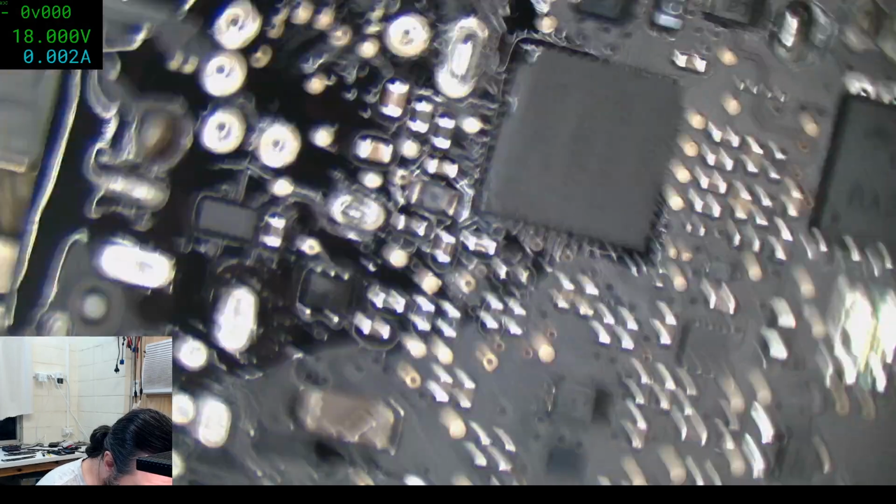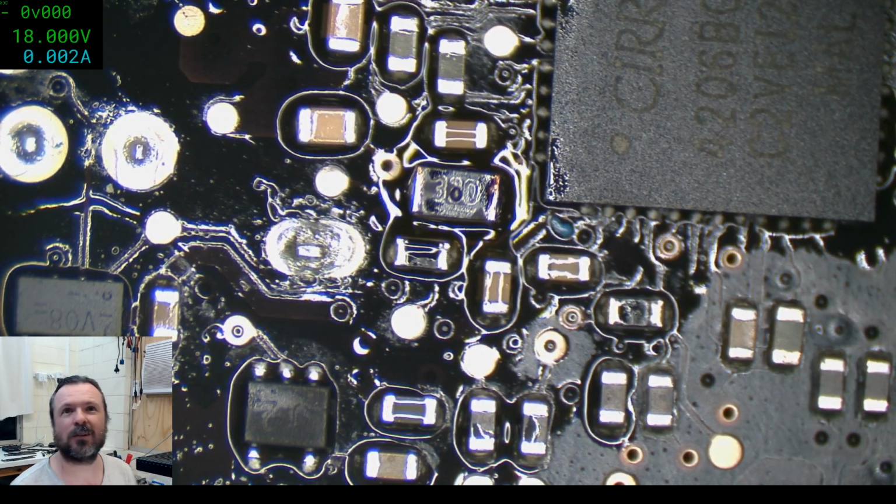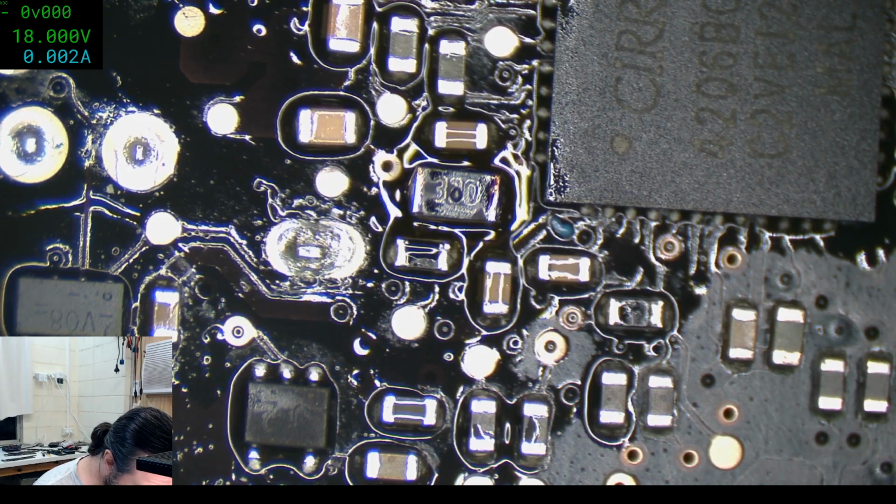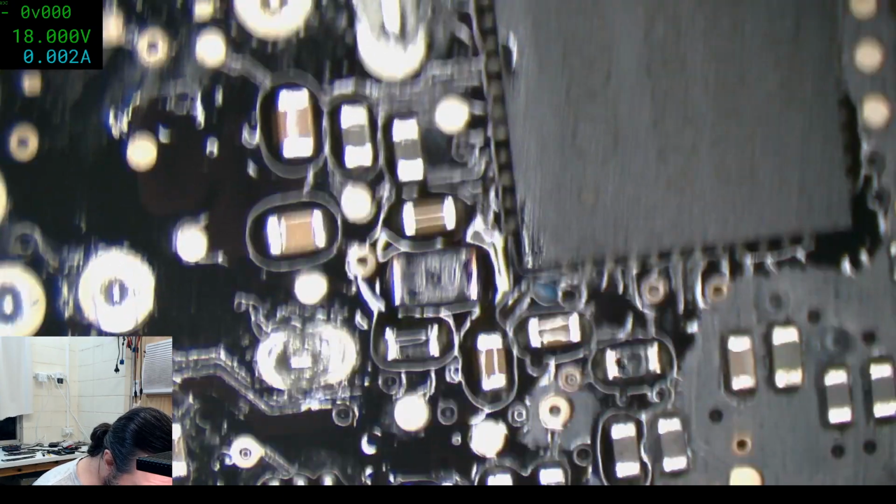Yeah, well, that's definitely a very upset resistor now. Yeah, I'll have to look at what I can do about changing that sort of data. I'm not sure yet how to do it. I guess that's more things for the future.